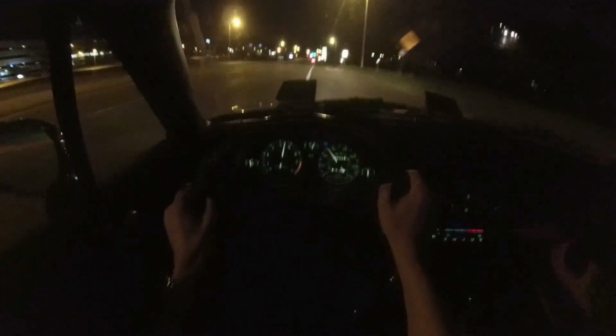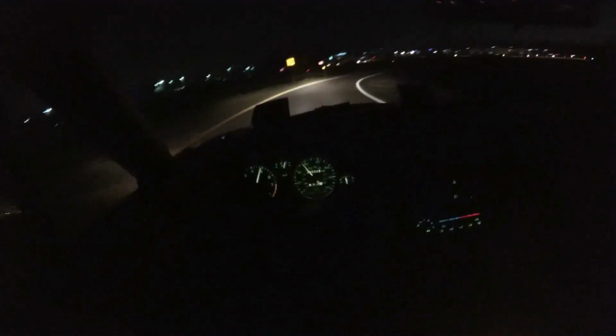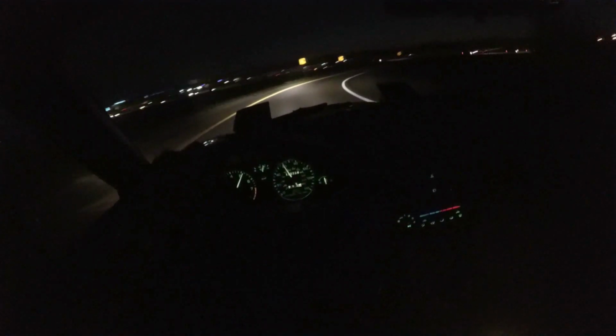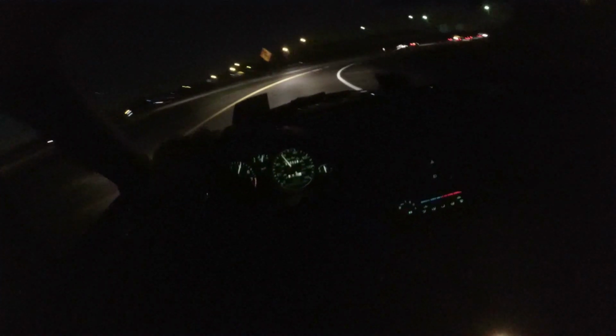Alright, let's take it through some turns here. Super sharp turning. I mean, it's unbelievable. Oh, there's so much grip. So much more grip. Oh my gosh.